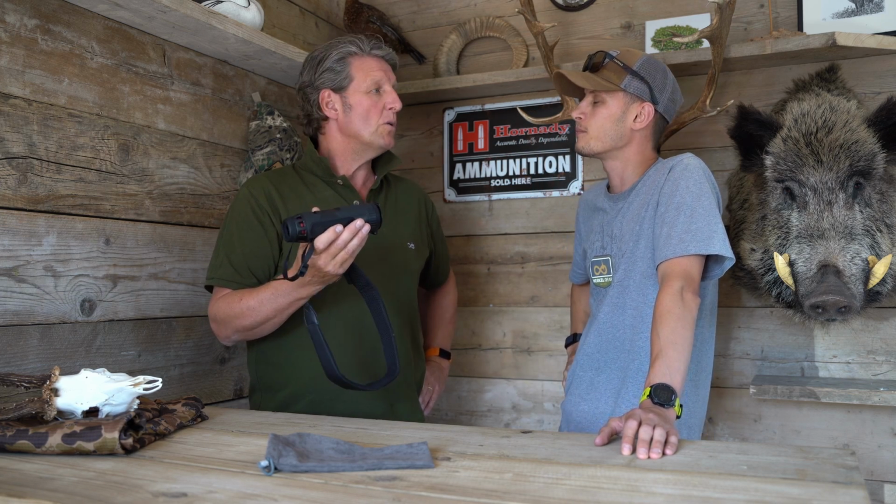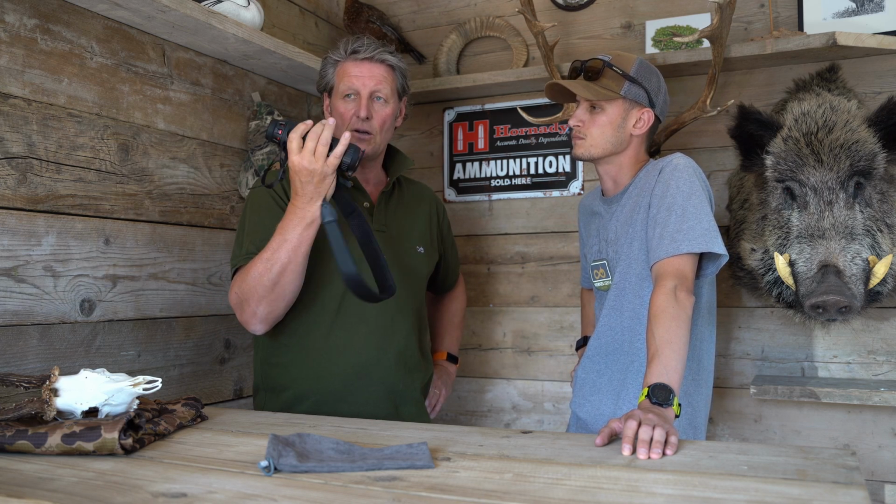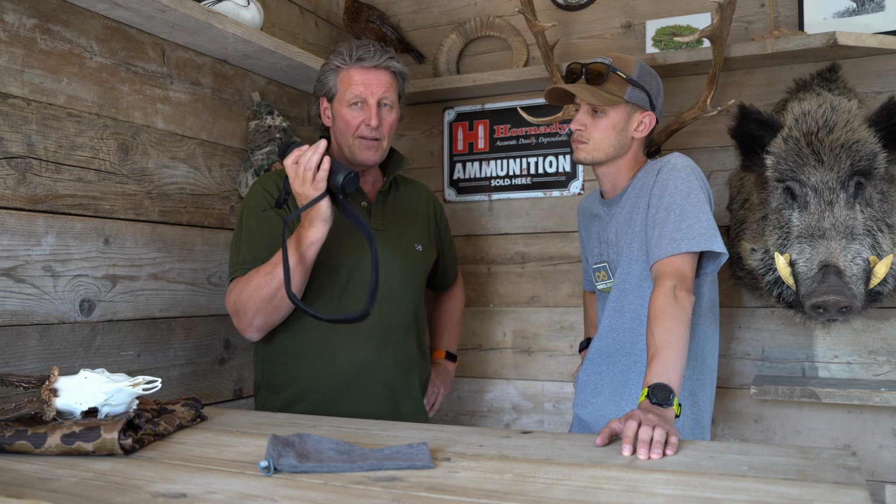In the spring on muntjac, I was using it. If you found a buck, you could ID the buck in this. You could look at his antlers in it. Again, I say it's got very good clarity.